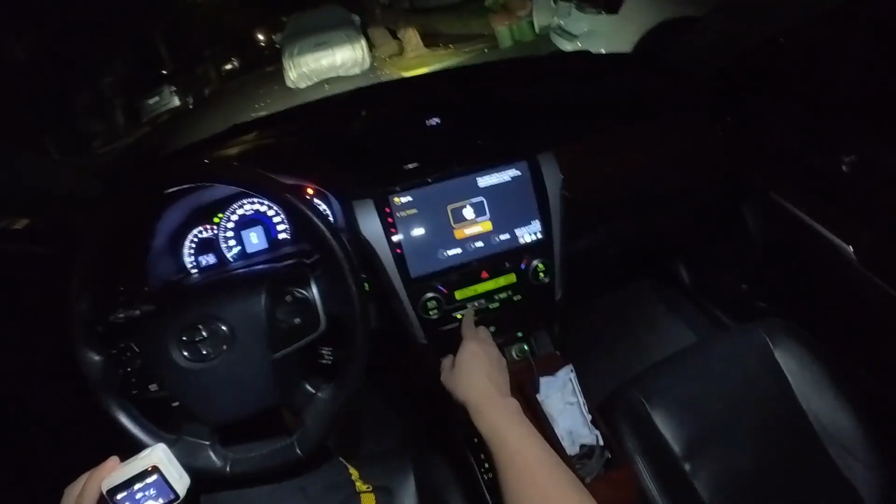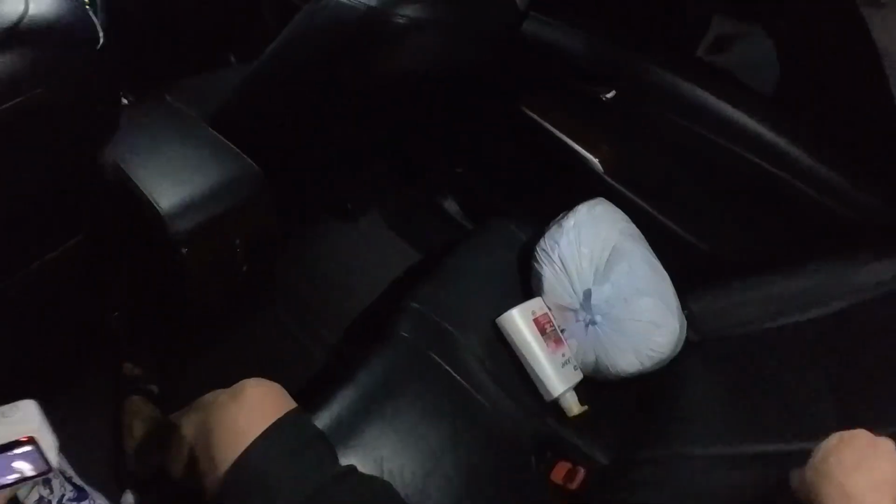Anyway, guys, as I was saying, I just arrived here. The most important reason why we got the Camry is really the back seat, as you can see, diba?